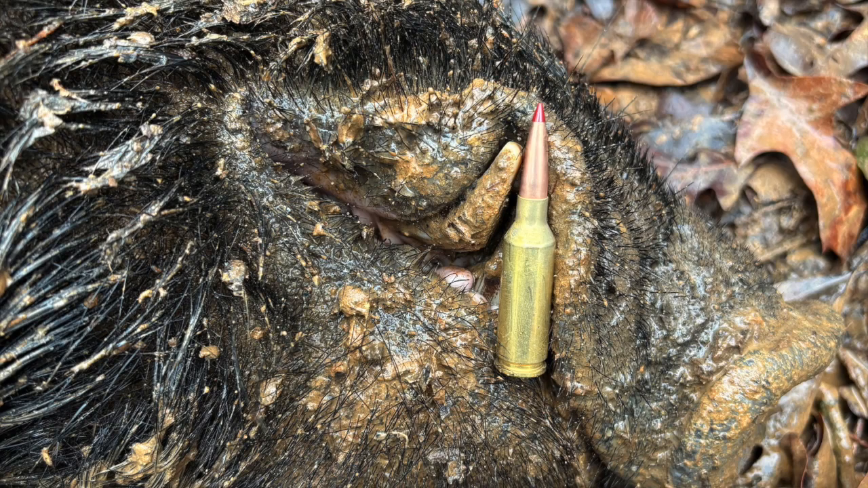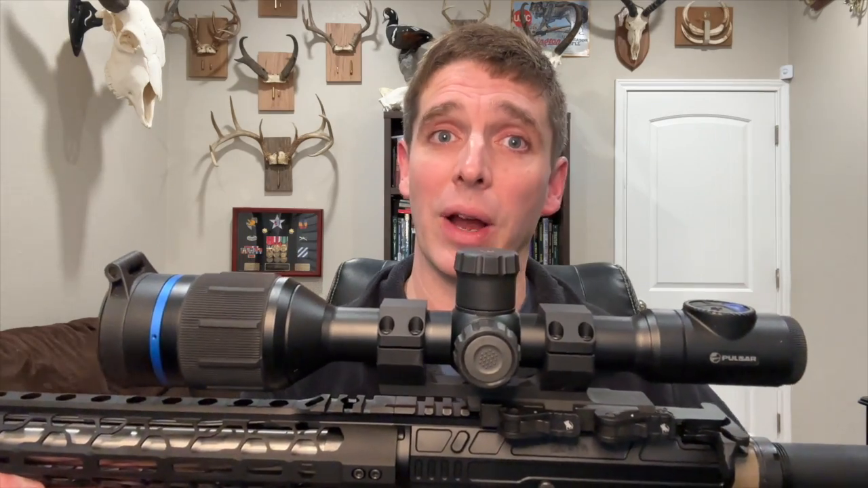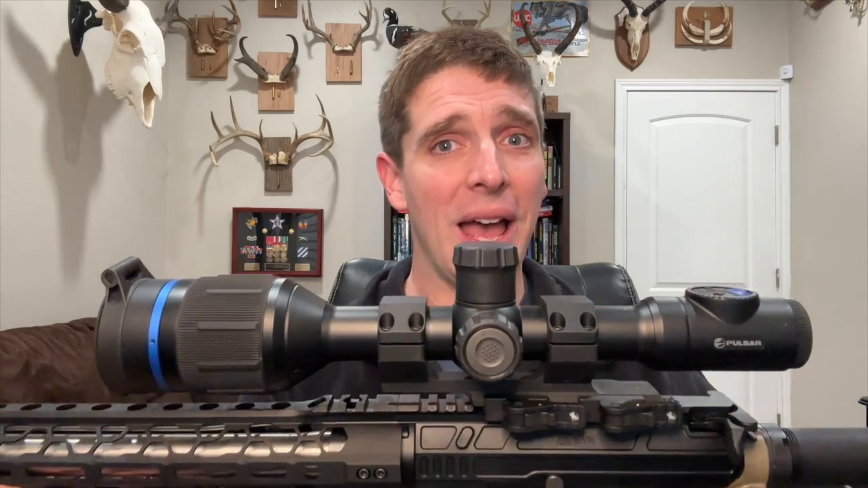Now, the 80 grain ELD-X from the 22 ARC did a number on both boars. Both shots made very destructive wounds to those hogs. Both shots also exited. It also just so happened to work out that both shots were almost exactly 50 yards. Now, I'm pretty impressed with how the 22 ARC performed for me out there on that hunt. And I also really like this OdinWorks receiver and that Pulsar thermal scope. I definitely plan on using this stuff again in the future in this role.